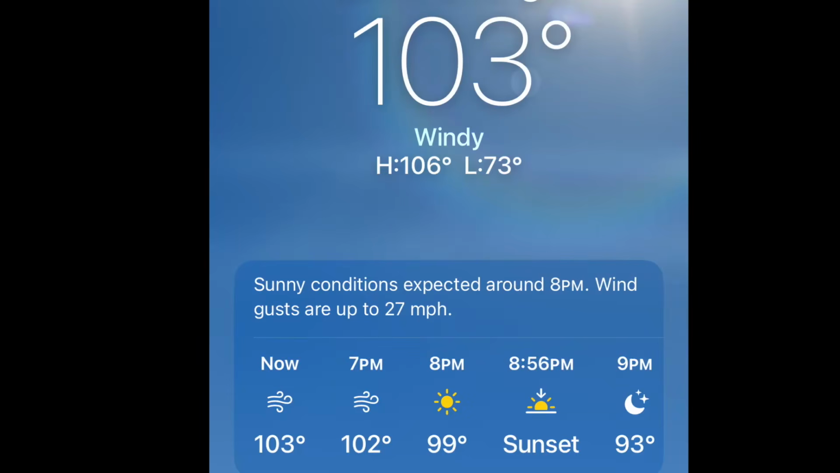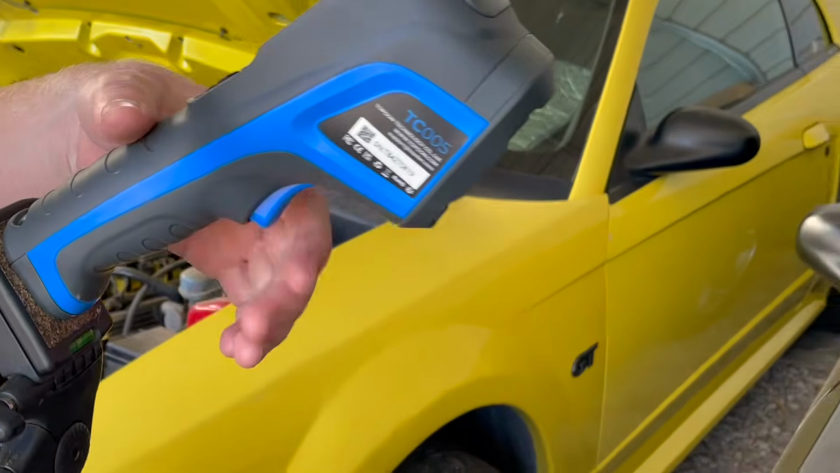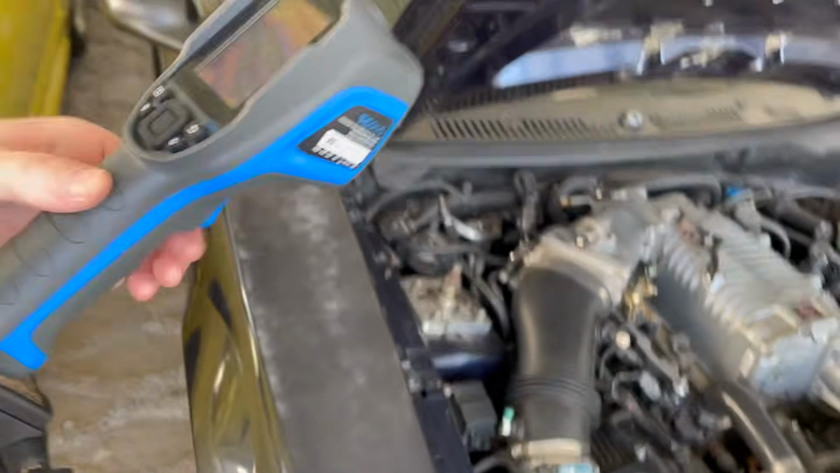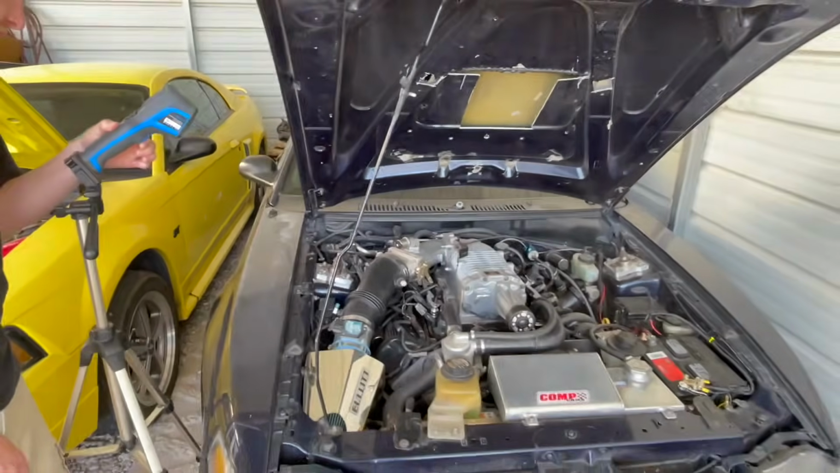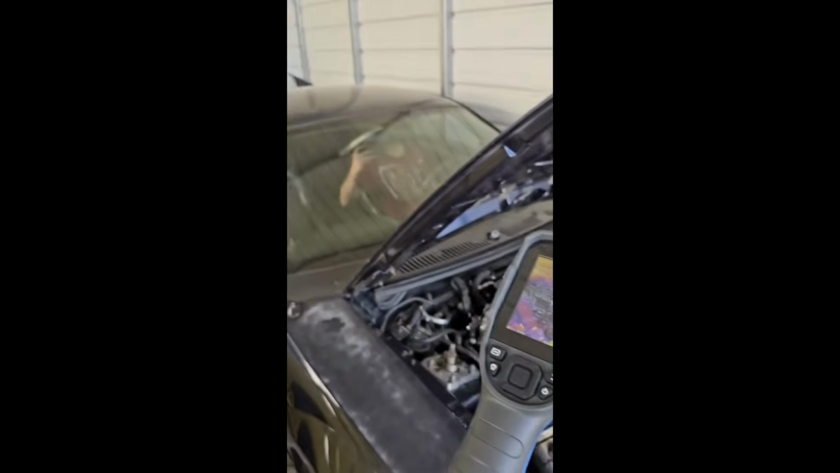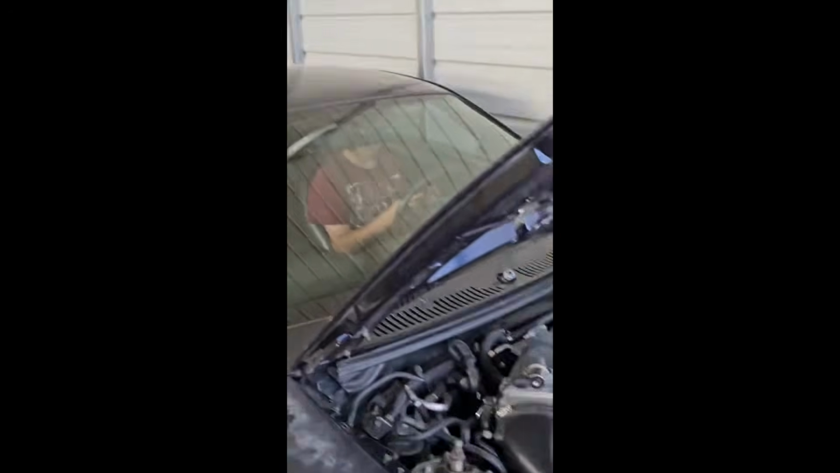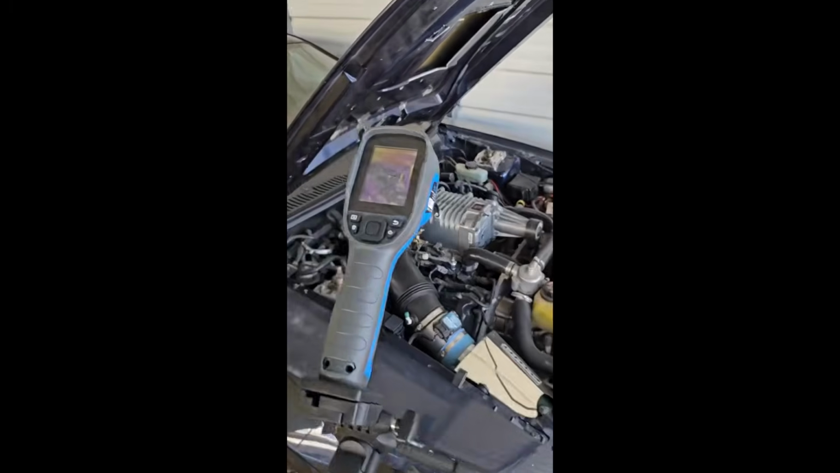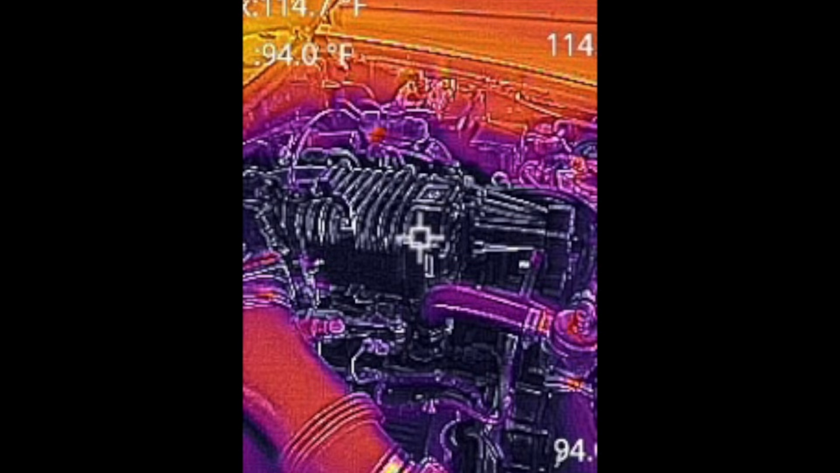So it was 103 degrees today, and my brother brought over a really cool new camera. What's it called? It's a Topdon thermal camera. Okay, and this measures the heat in different things, and I said, let's try it out on the Eaton, also known as the Heaton, on the Bullet. It's a ported Stage 4 Stegmeyer Eaton off of an 03 Cobra, and I know they got really hot, so we thought it'd be fun to go ahead and make a video about it.